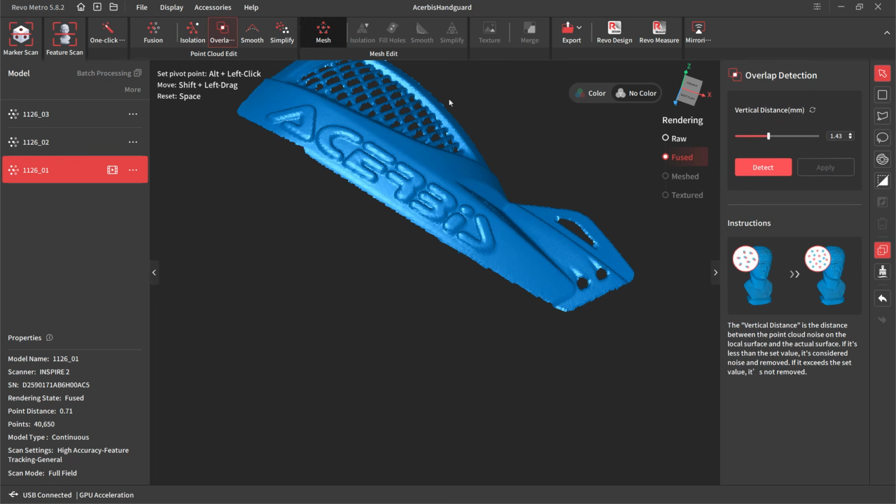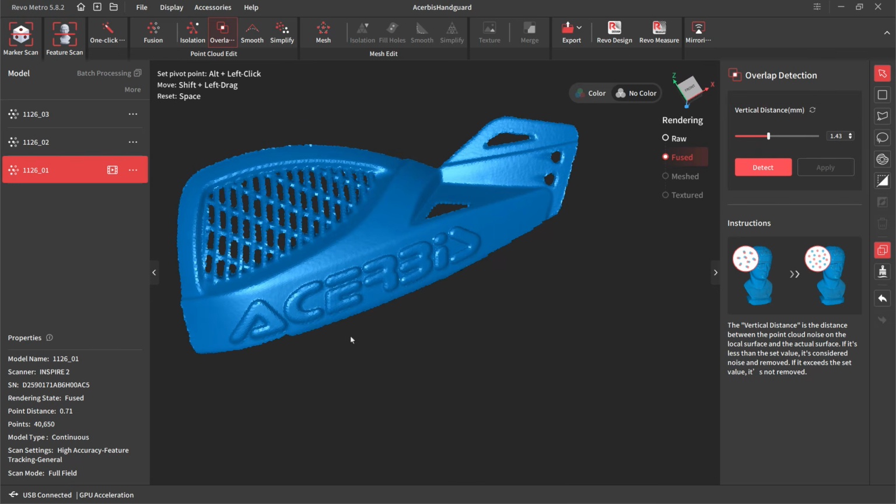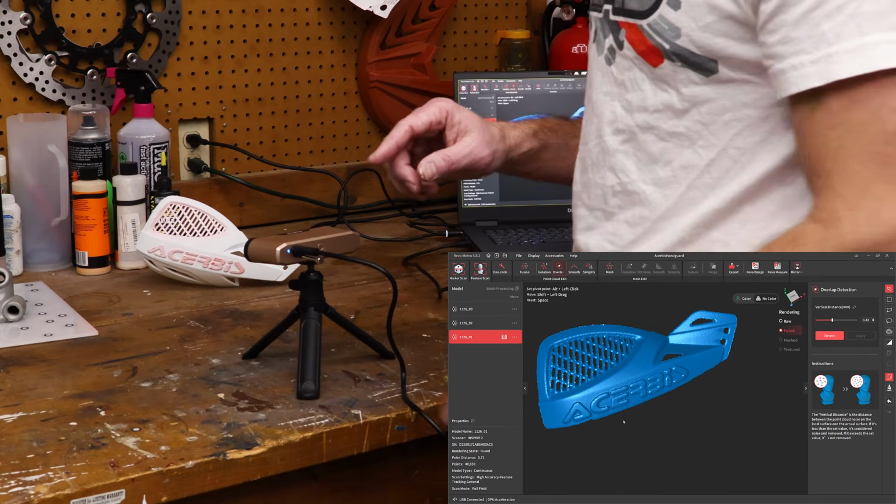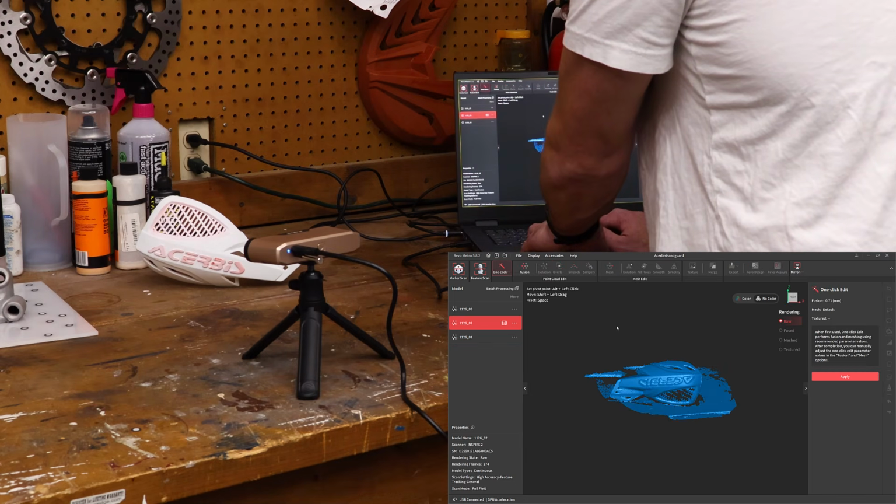I also always do overlap detection. Overlap detection didn't find anything here, but it's what happens when we're scanning and we go back to an area again, and the point actually ends up being a little bit on top of the surface. We want to make sure that we don't have that because it will affect us downstream.